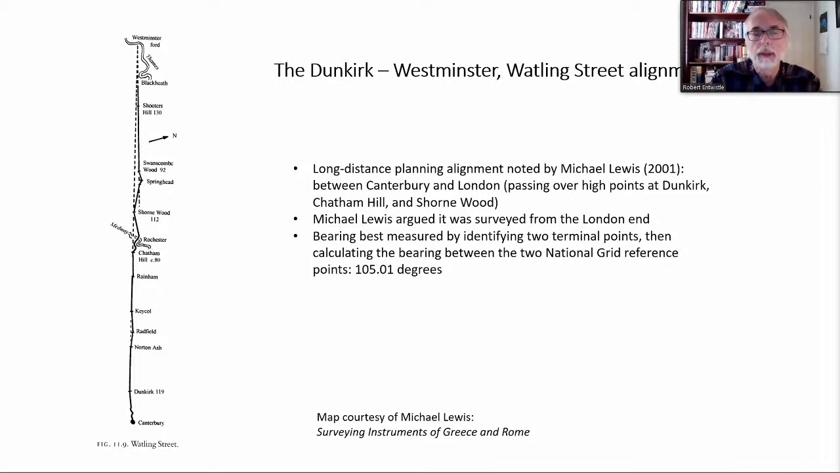If we want to relate this alignment to others, though, it helps to have a really precise bearing for any given alignment. And the best way to do that is to take 2 clear points on the alignment and find clear national grid reference points, say here and here, and then mathematically work out what the bearing is between them.